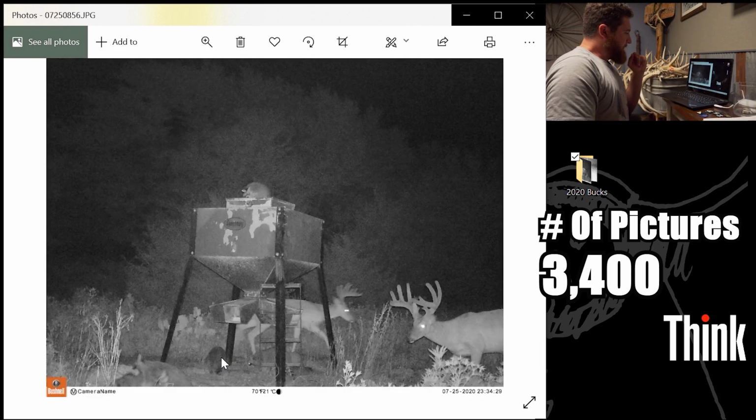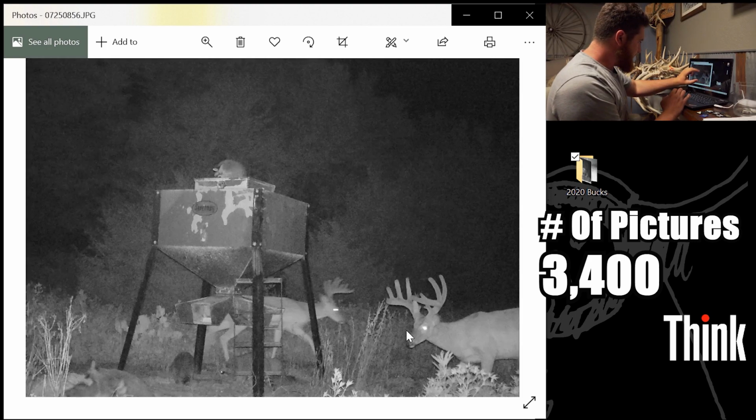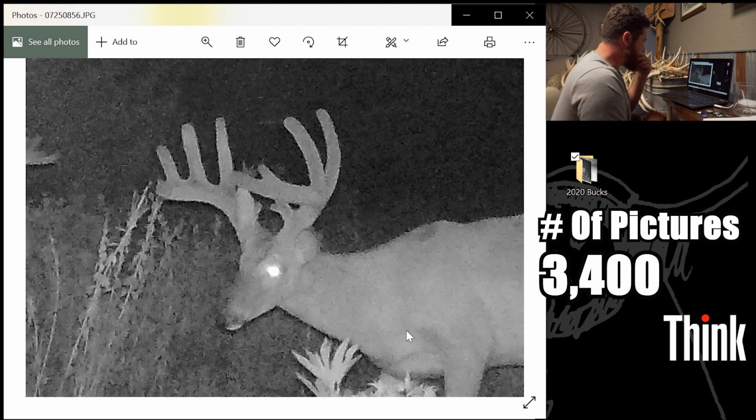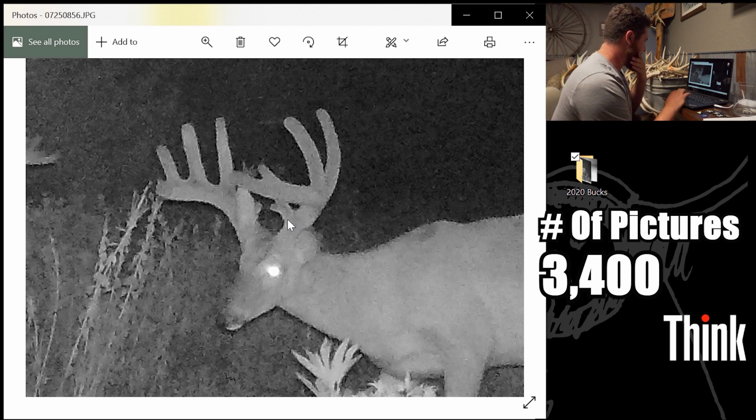I think this is Pit Boss. I'm pretty sure. Buck on the right here. He's not very impressive this year, but I can see he's got some junk on his brow. I keep trying to point at the thing instead of using my mouse, so I'm sorry about that, guys. I'll try to use the mouse better so you actually know what I'm looking at. Last year he had split brows, so I see he's got these little nubs. He's got the same frames. I'm going to guess it's him.